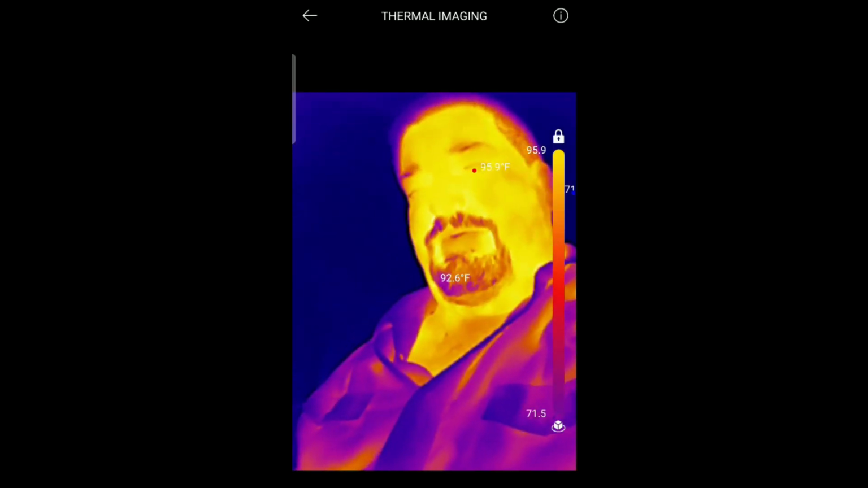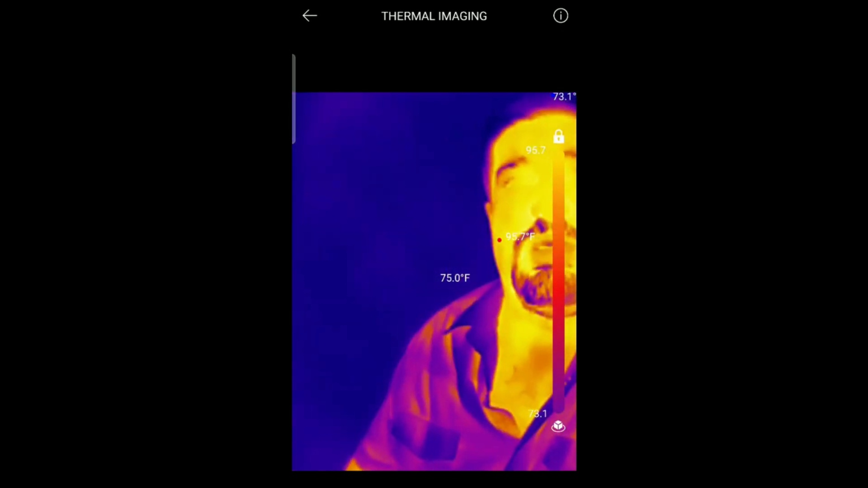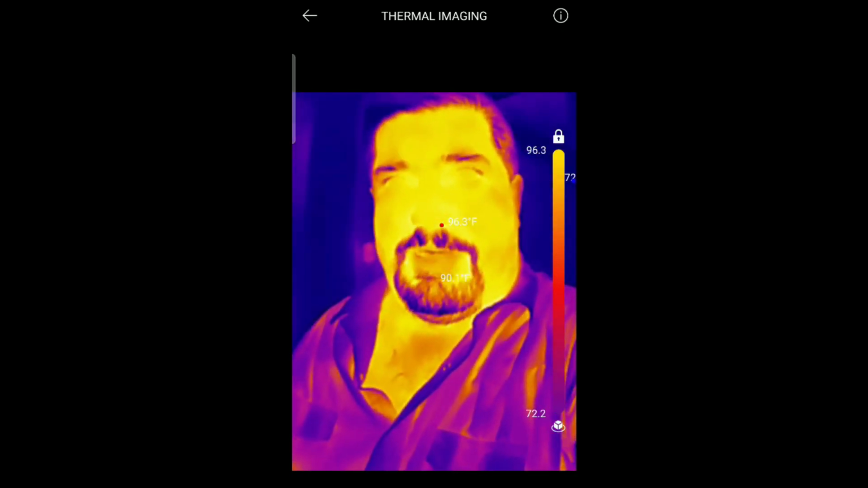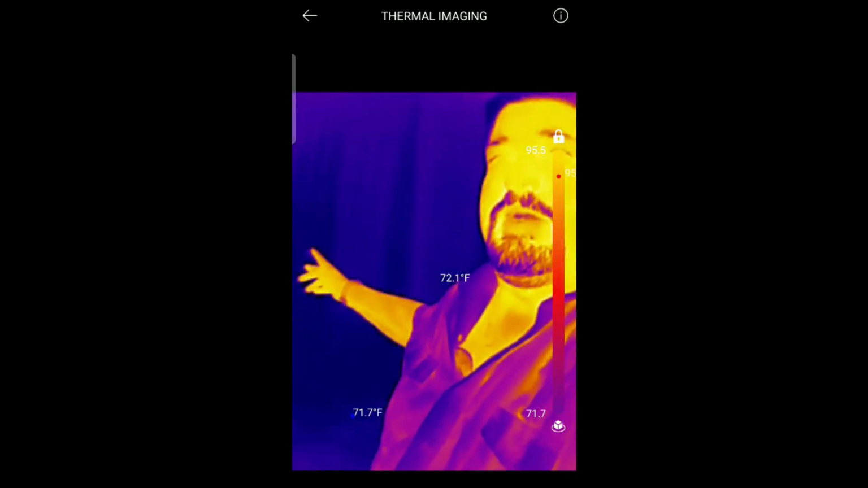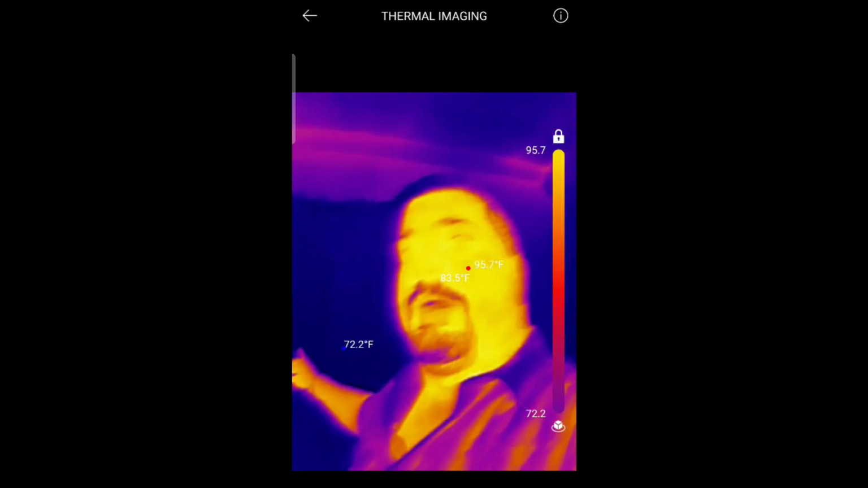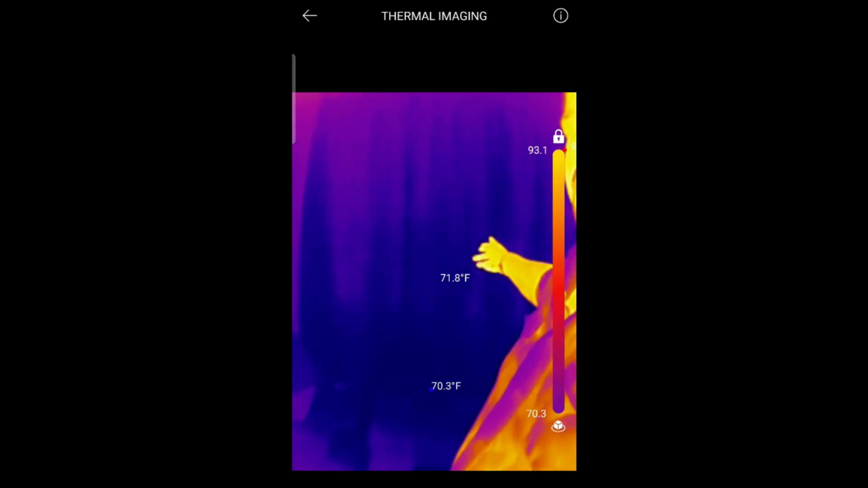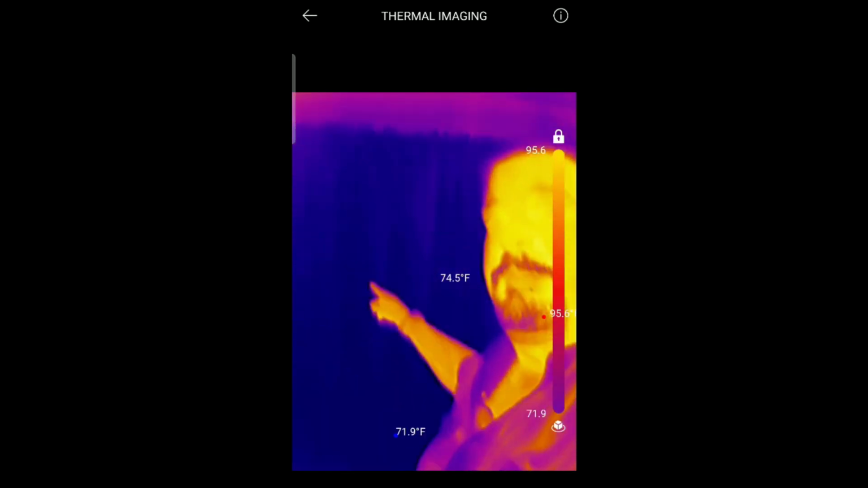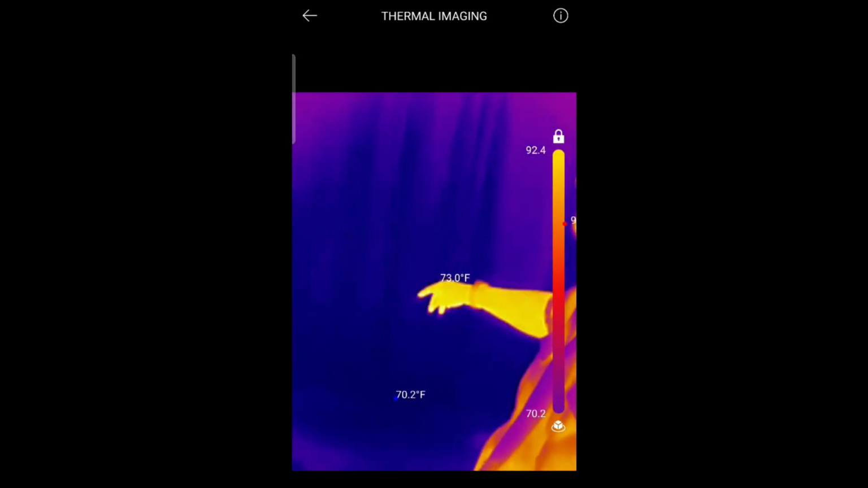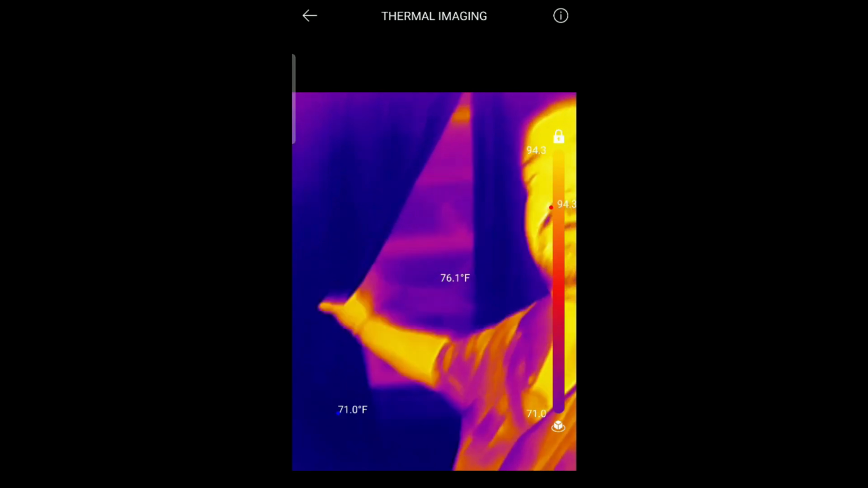I don't know how long this video is going to be because I just keep finding cool things to record here. Oh, here's the sun. That window just completely blocks it out. It's bright outside this window, but y'all can't see it. How about if I open it?